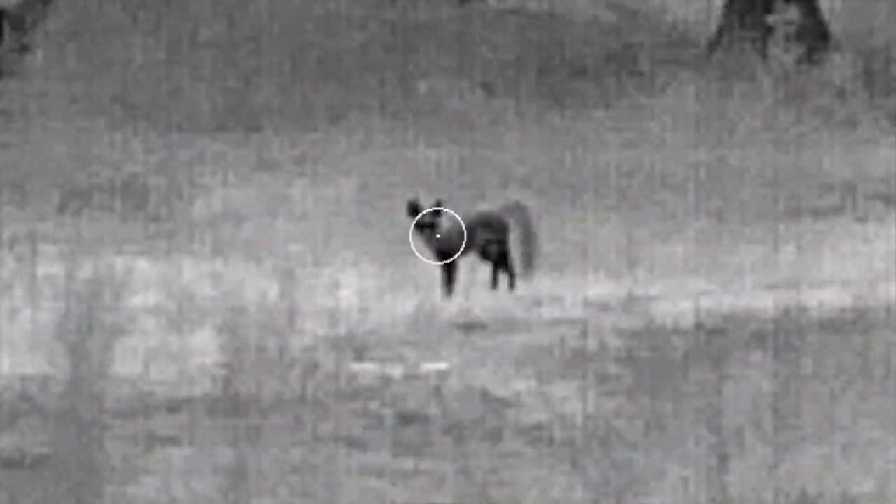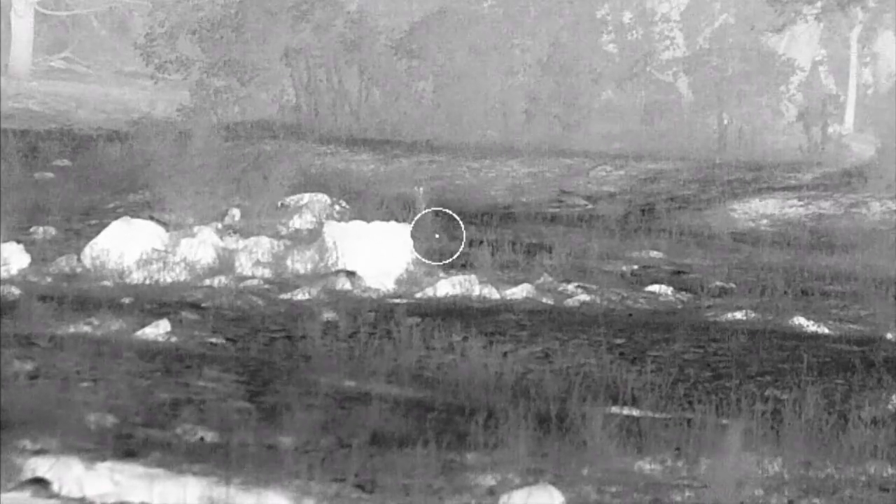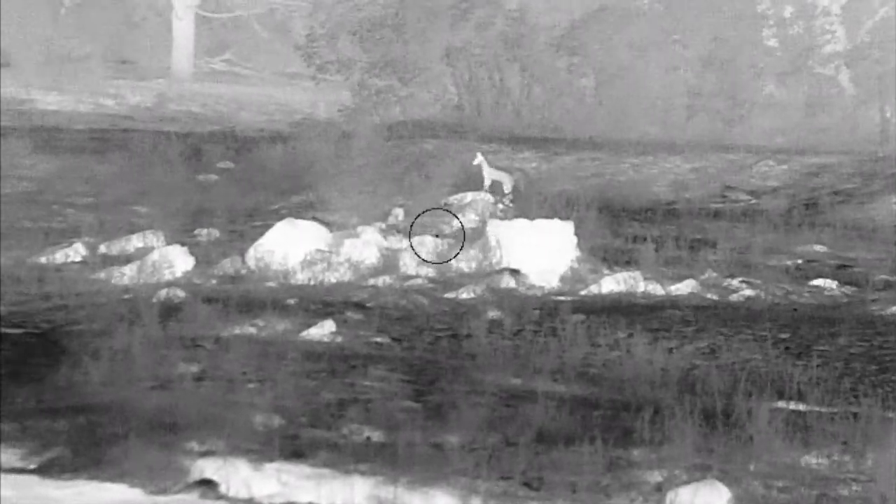I was amazed watching him walk right into the call. This thermal is a Halo X35 and I'm roughly 80 yards away. The second fox came in a few minutes later, chasing the first fox out. He was more precautious of the call and kept his distance.